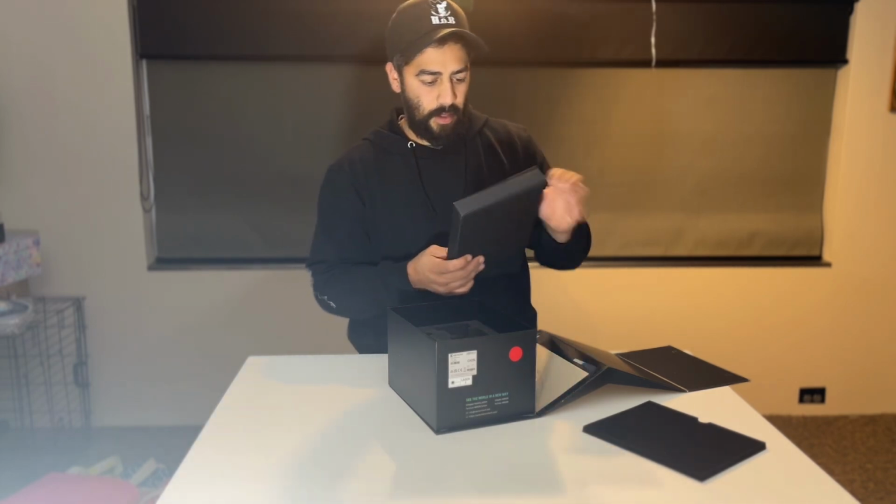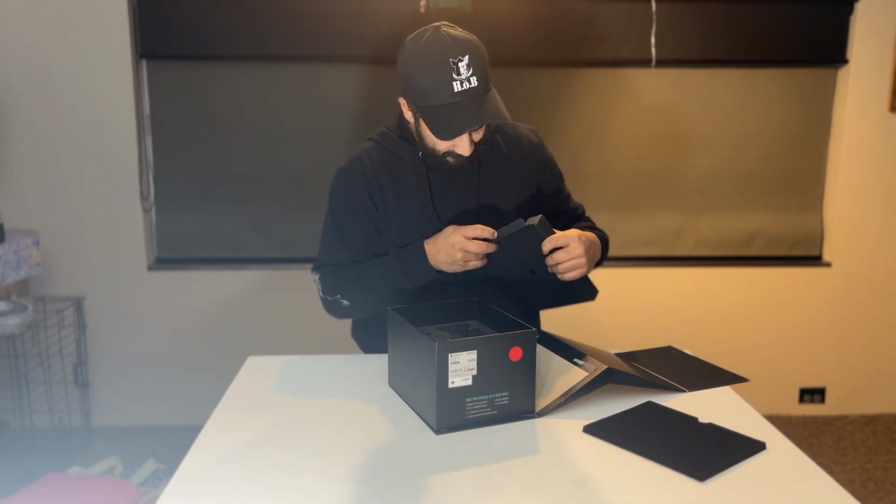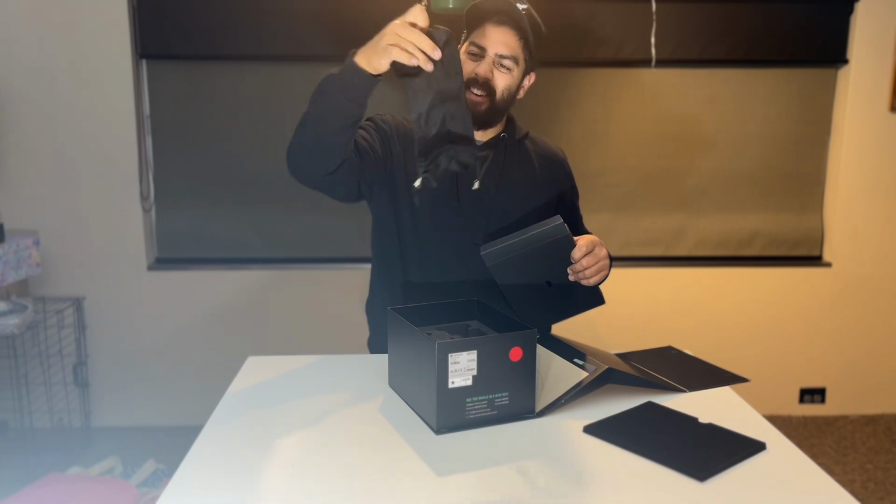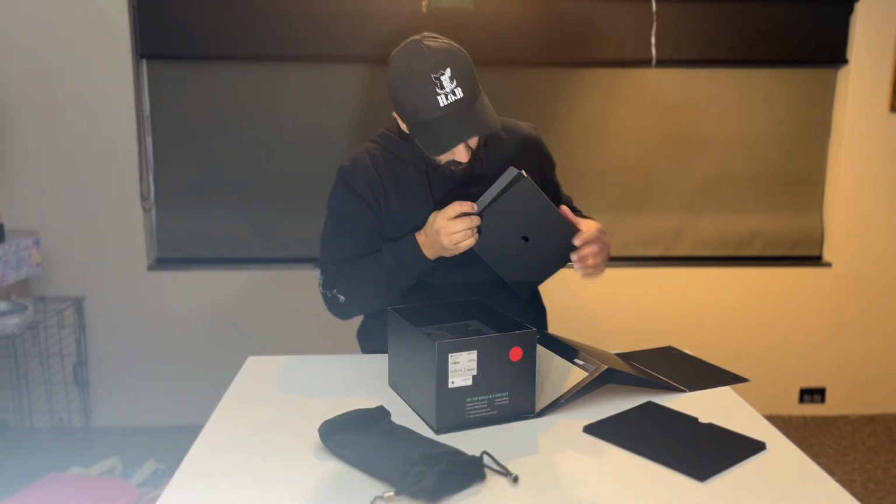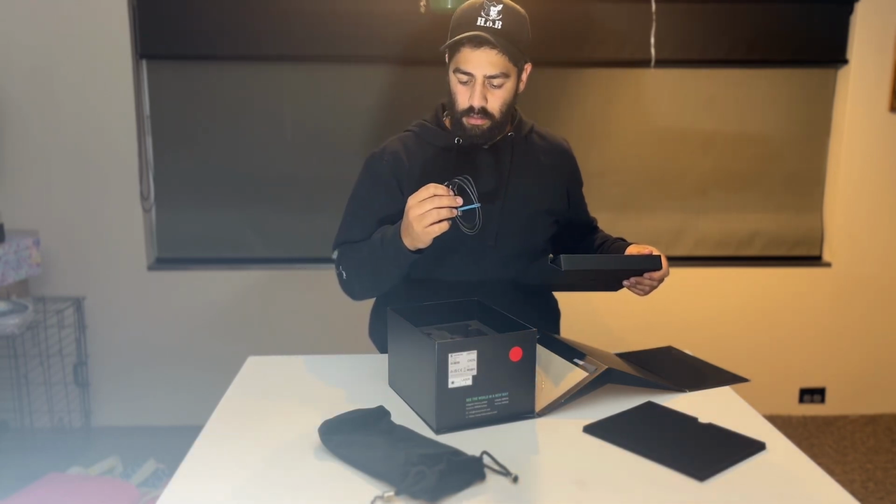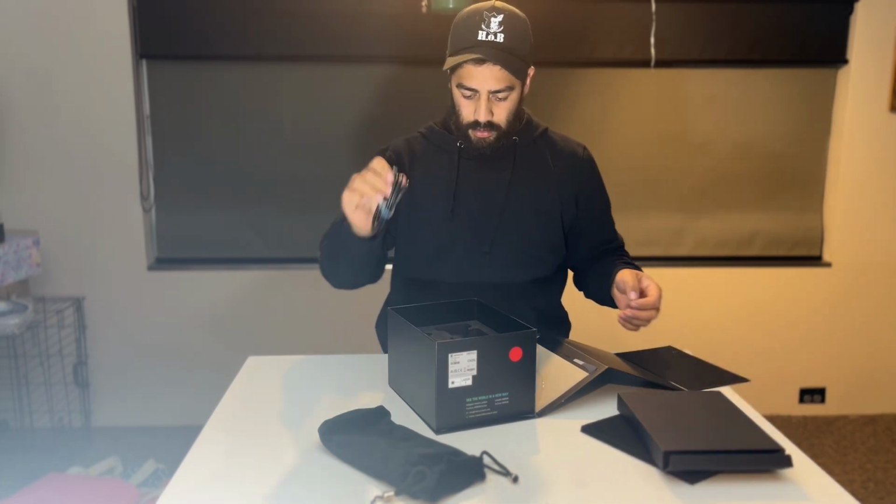Ooh, there's stuff in there. What is that? My sock system to put in. Charger. USB with a C port. Nice. Got plenty of those.